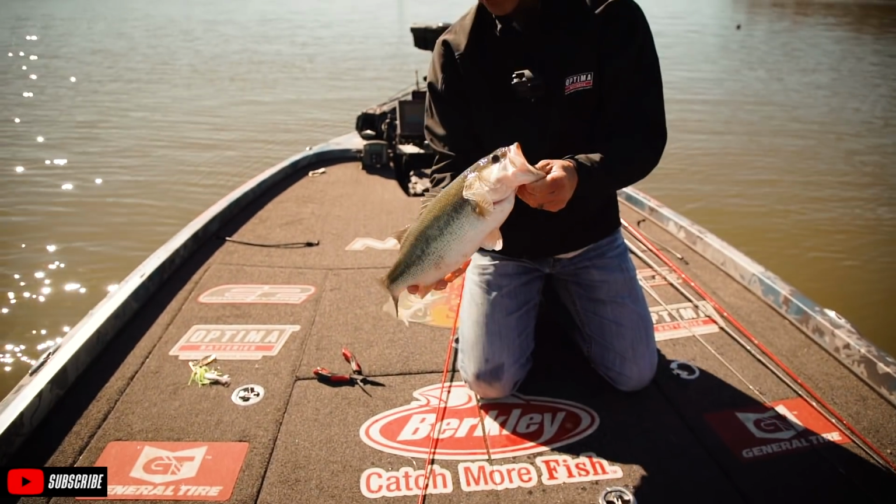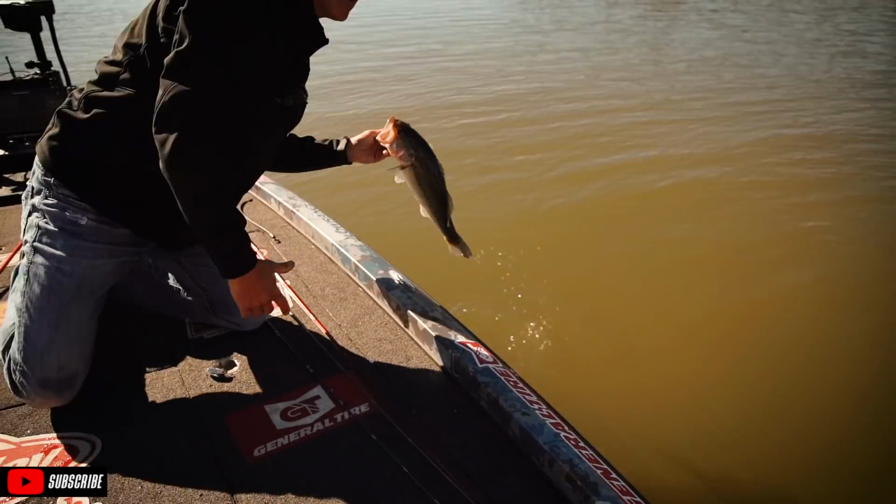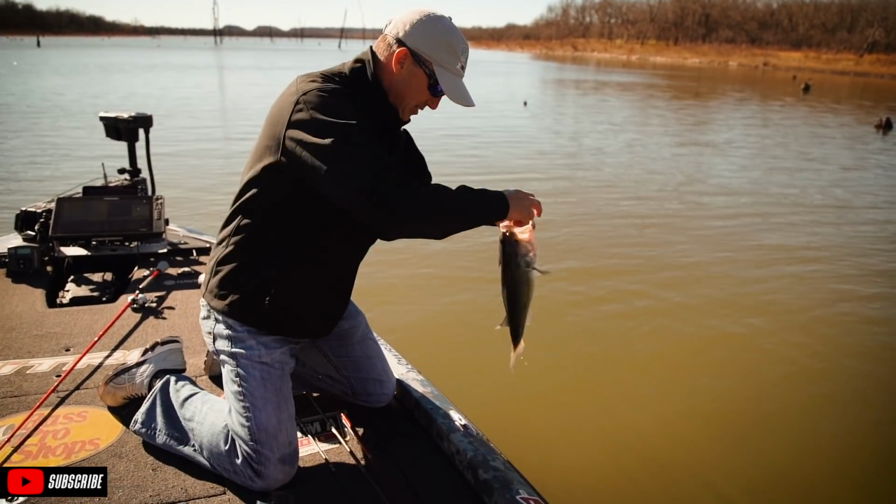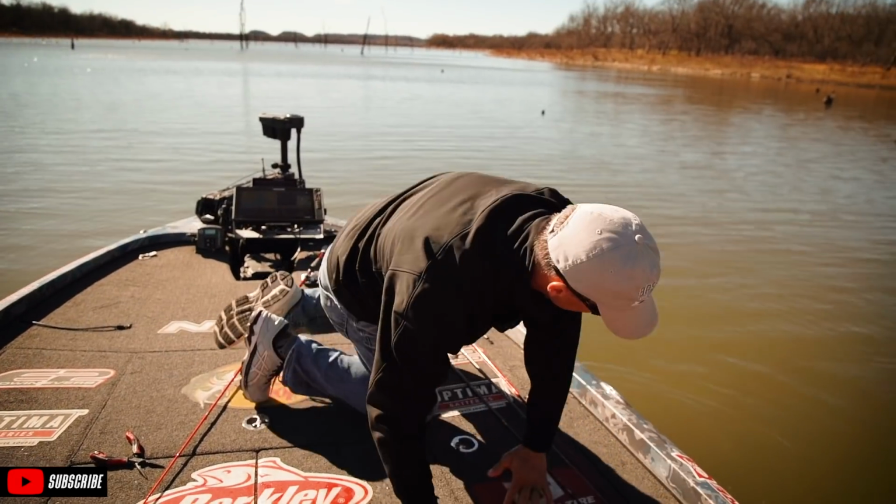Oh, that's why we bass fish. Figuring it out. I mean, I'm out here figuring it out on the fly. I hadn't been out here. I'll tell you when the last time was I was out here. We filmed a video when this lake was flooded, fishing falling water. That was the last time I was out here. So you guys can see that, but thanks, bud. Thank you. Awesome. Okay. It's coming together.